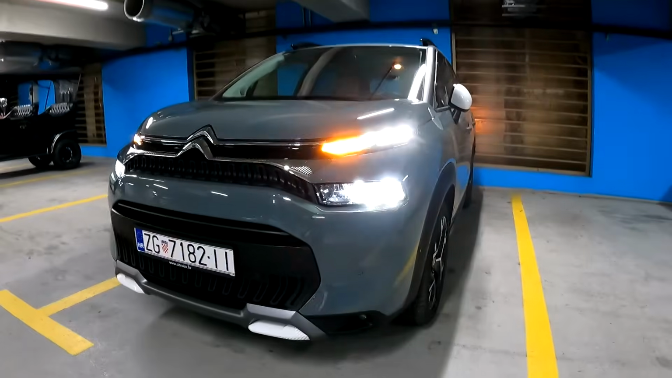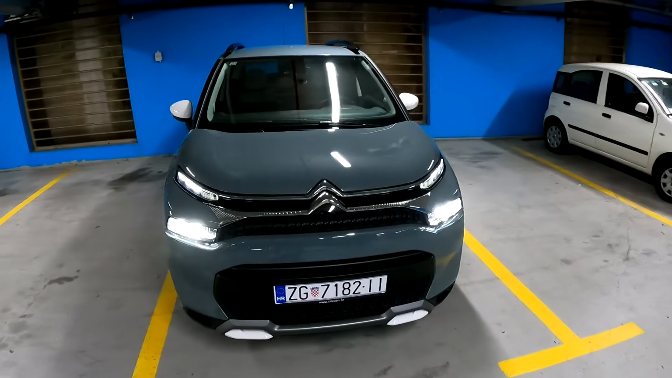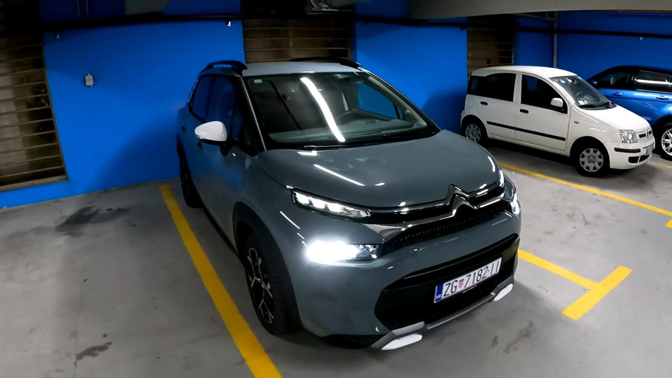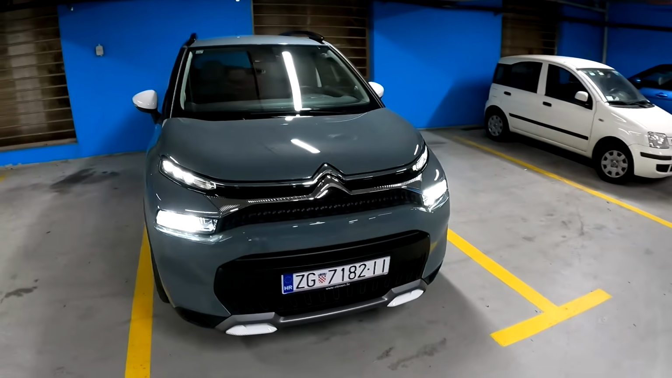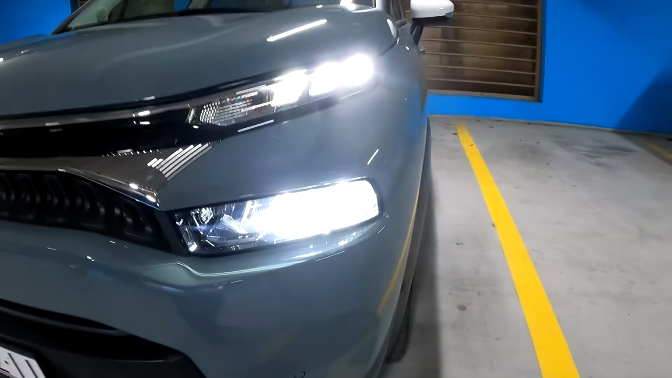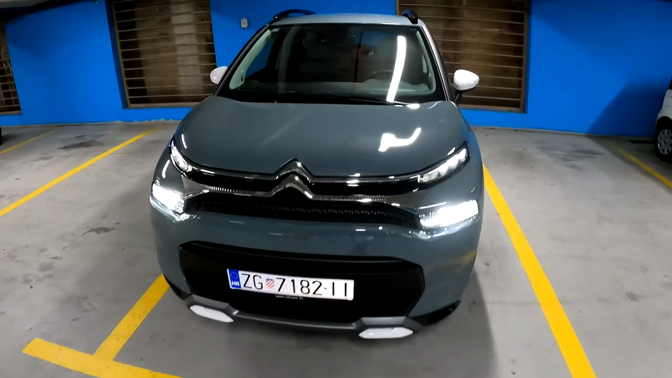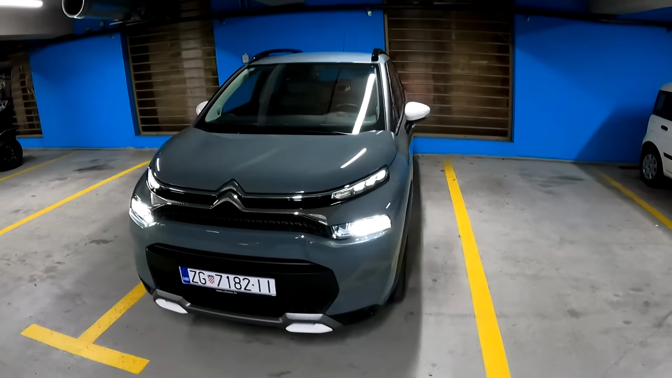Today I'm taking you on a night point of view drive with this car, the 2022 Citroen C3 Aircross facelift. And as you can see on this facelift, we have a completely new face, new bumper and new lights. Now, the lights are in LED technology now, and good news is that the LED lights are standard. Also, we have a lot of customization going on.